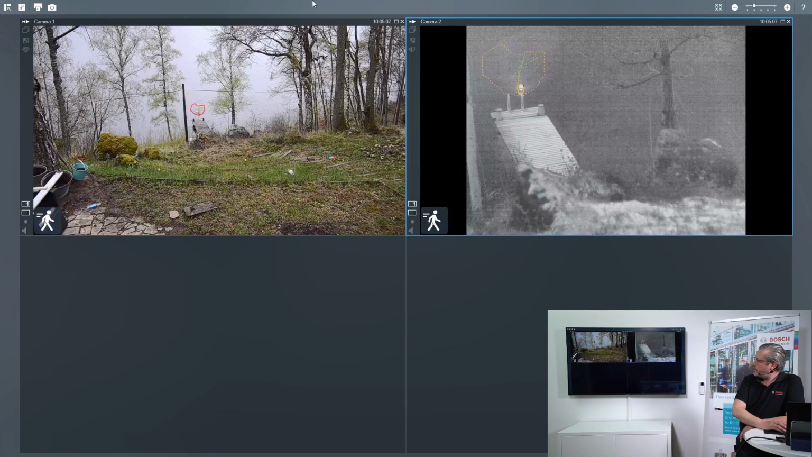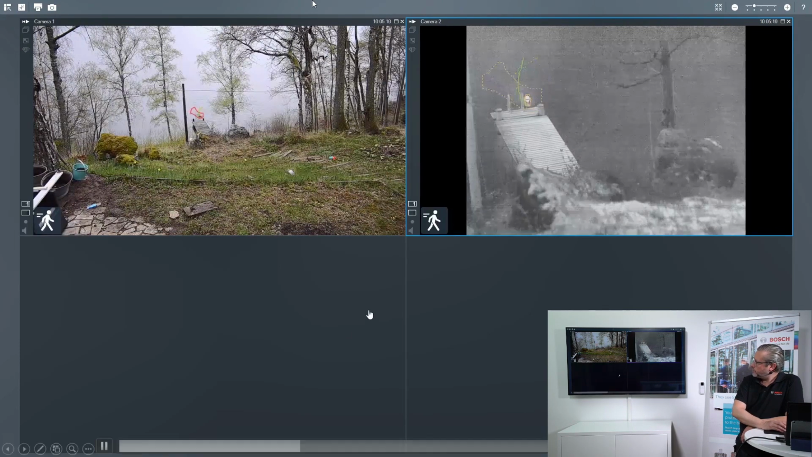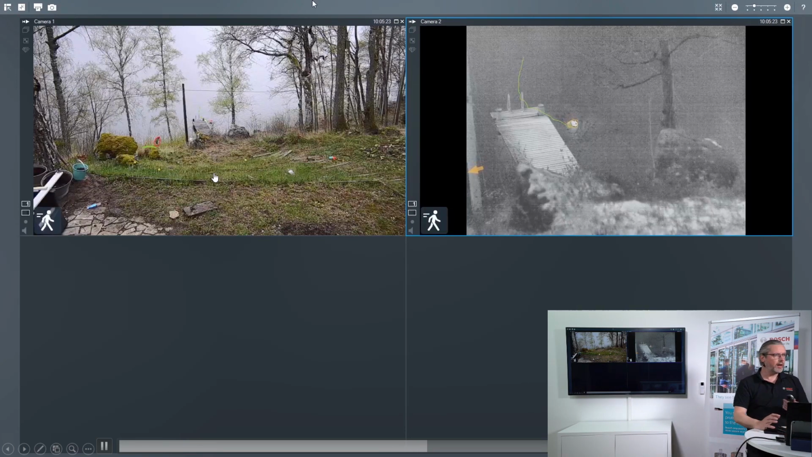Now you will soon see a pretty interesting thing. On the left side here, you will see a person coming out really soon, and here is Johan. Right now he is detected by the optical camera block, and at the same time you will see an arrow here. This arrow is indicating that something is moving on the left side a little bit down and is probably going to be a part of this scene as well. So if I play this once again, you will soon see that this object is moving and it's coming into the thermal camera block as well.